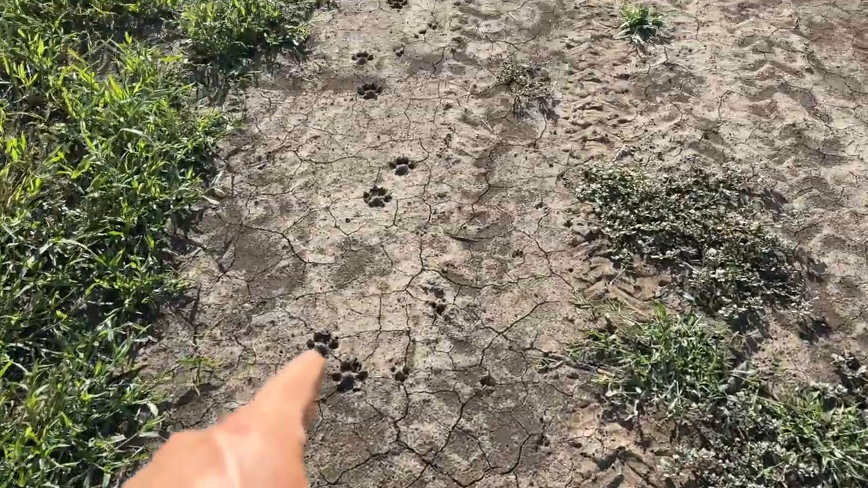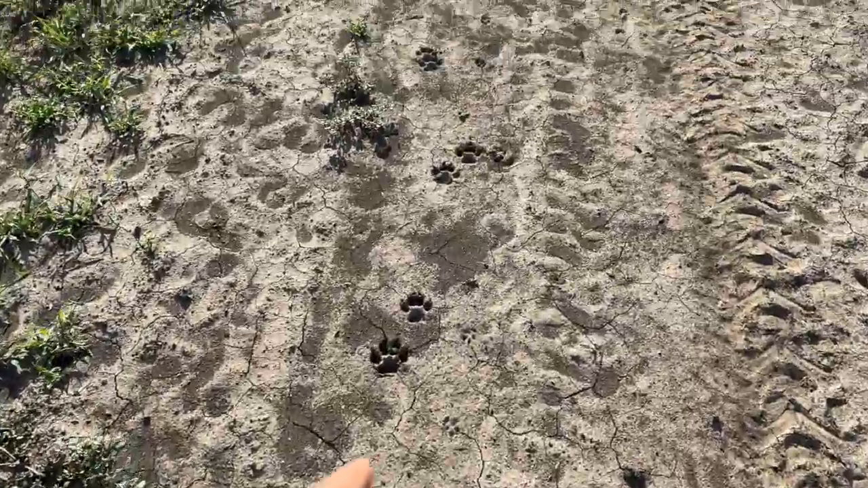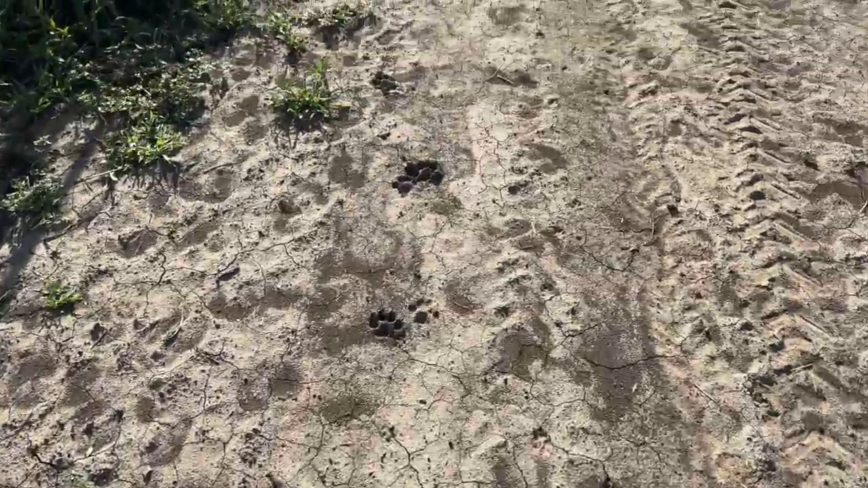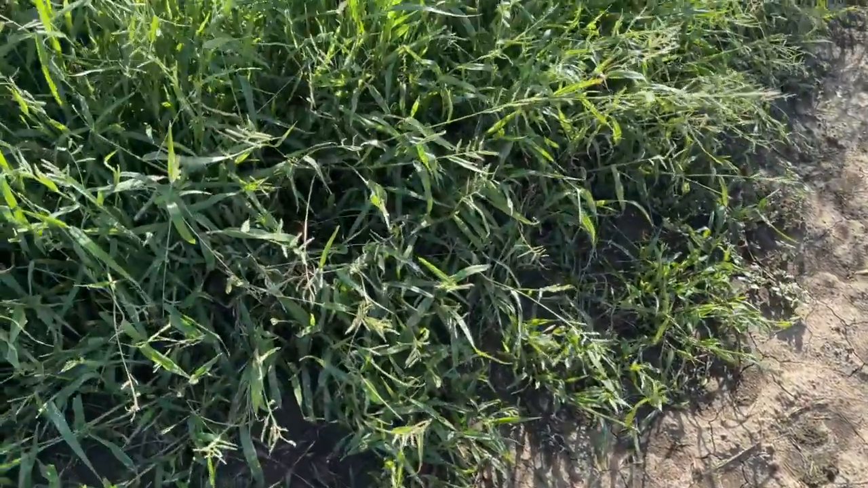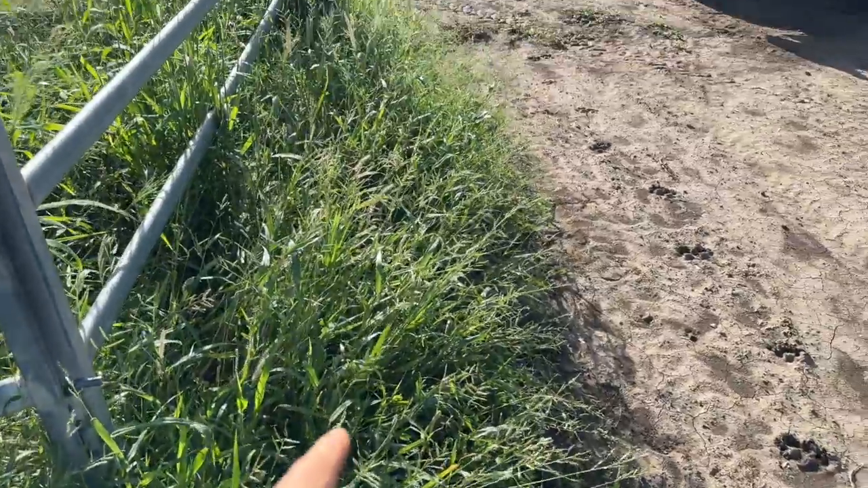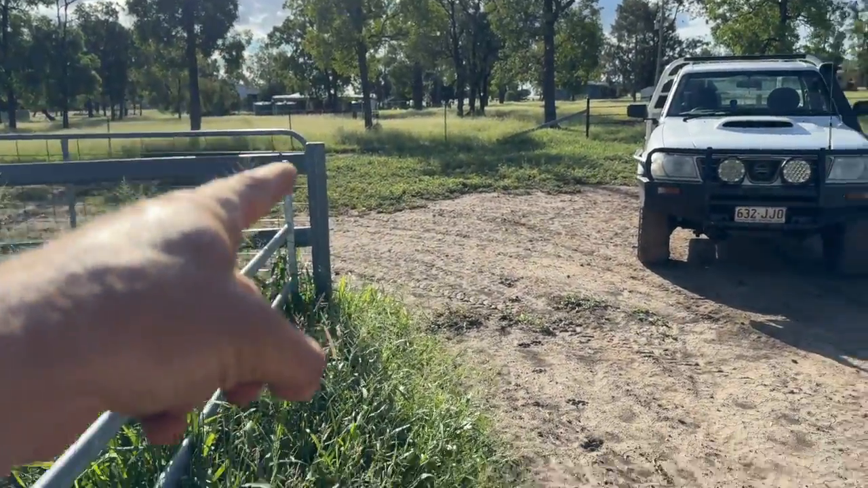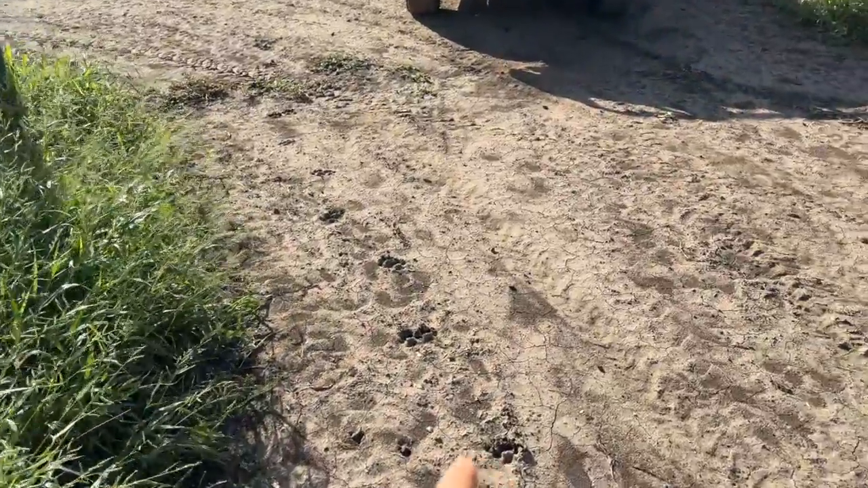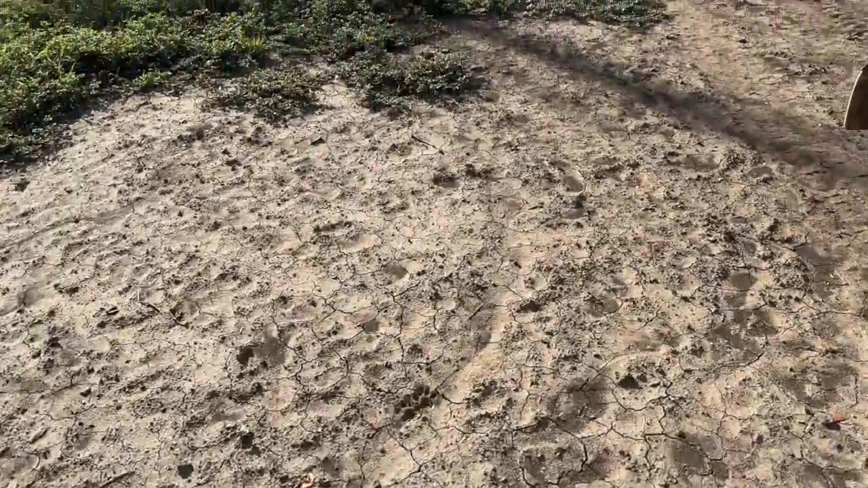He's come right along here and got up to this gateway. He's either pulled in to try and hide behind a bit of this grass here as he checks out, there's my boss's house right there. And then he's come around through the gate, within shooting distance of the house.